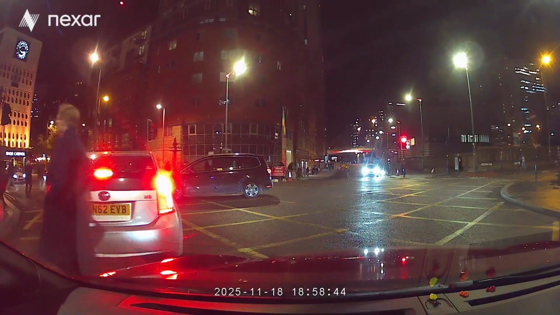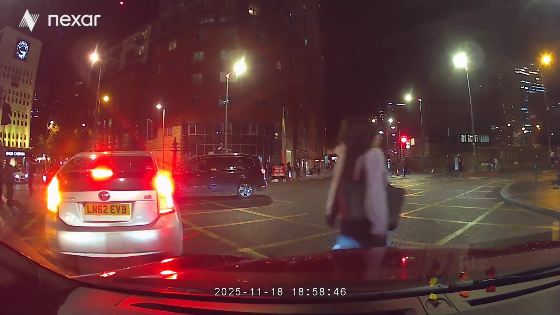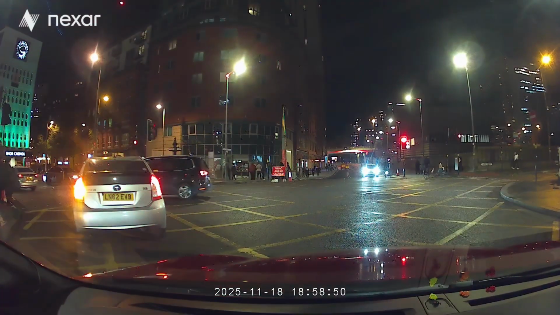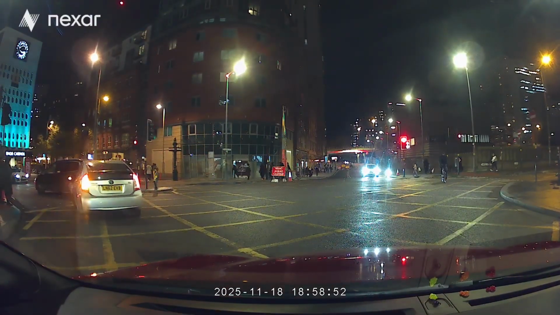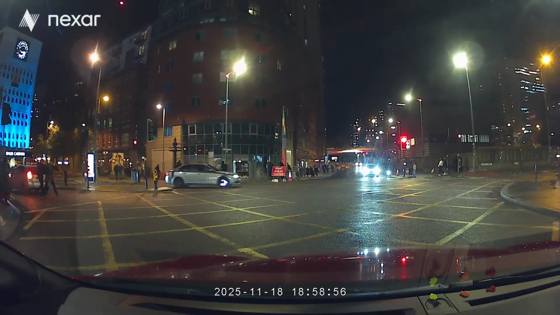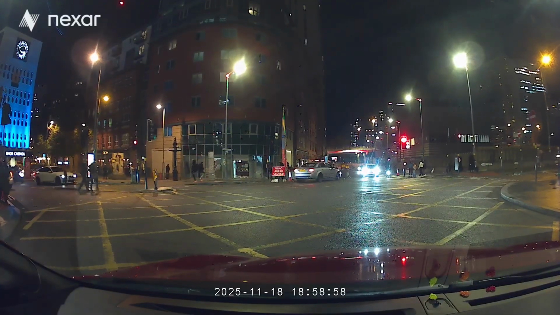I might as well go there. We've got no entry there, so I would put your left signal on, otherwise we'll just have to turn around up there. Well, actually, no, you could cancel your signal. Cancel it. You can go ahead, and then there's a diversion sign going to the right.